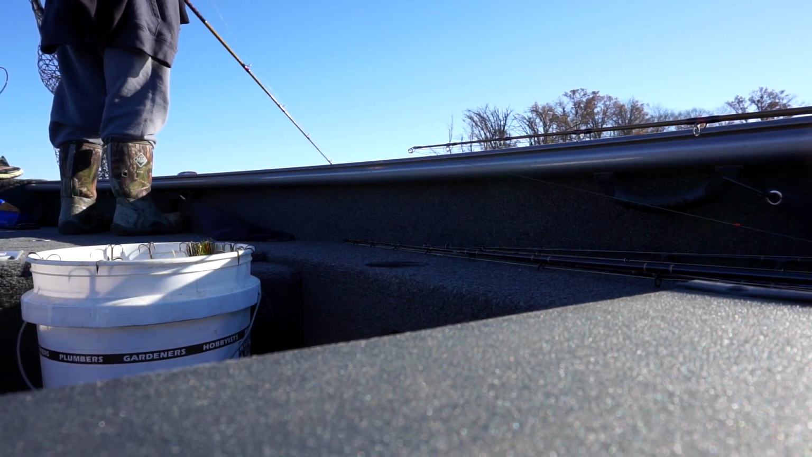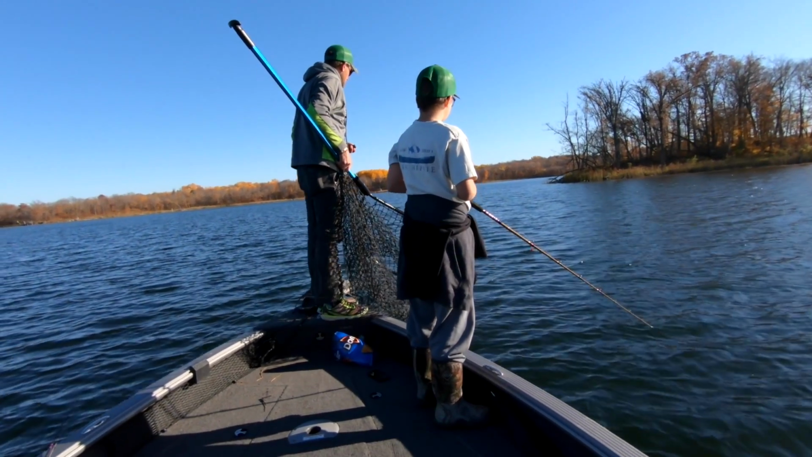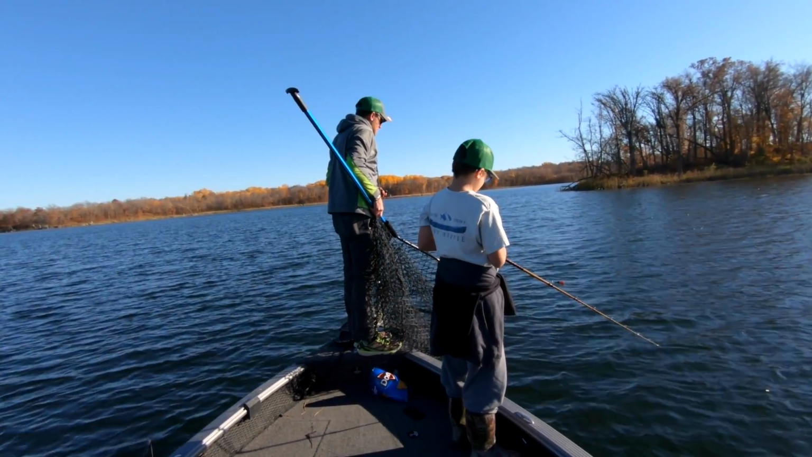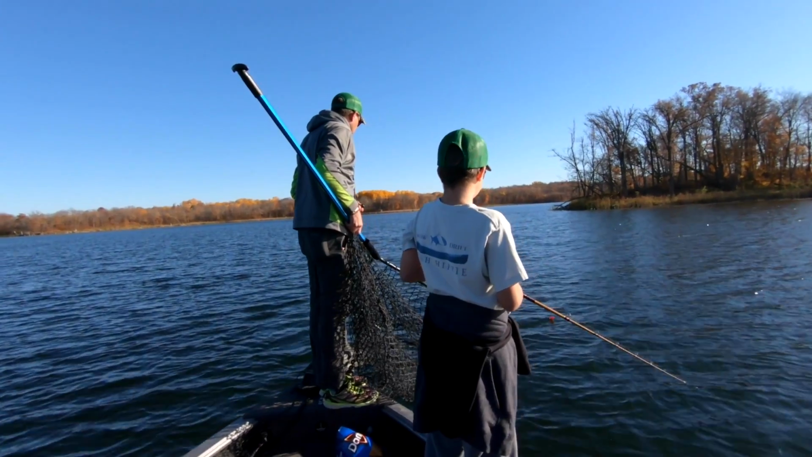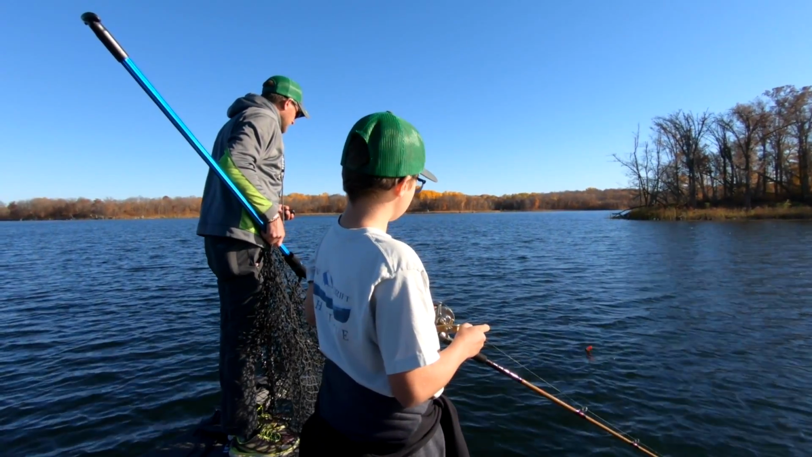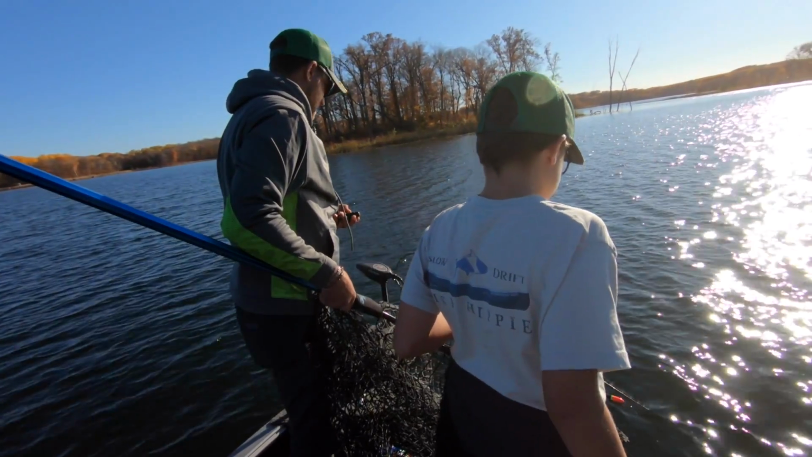Okay, now I want you to start managing that line. A little bit more. Get up to that bobber. Be ready to hit that fish pole. Is that a fish right there? Watch your line. You're about 10 feet down, so you got to get them going away from us here.